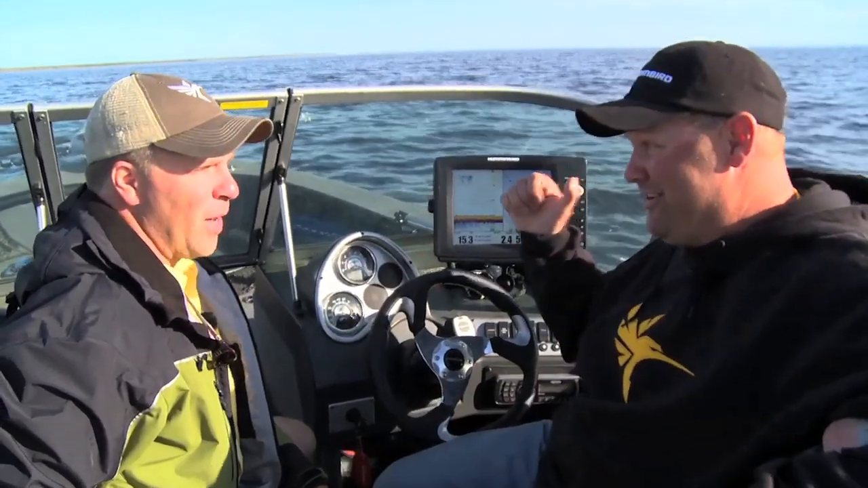So it's a really neat feature. Take advantage of it because it's so easy to use and it's gonna help you catch more fish. Let's get up there and see what we can find.